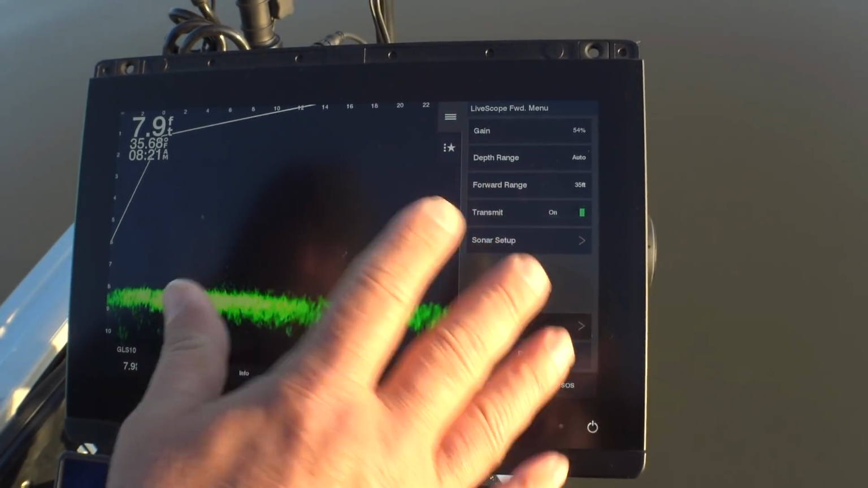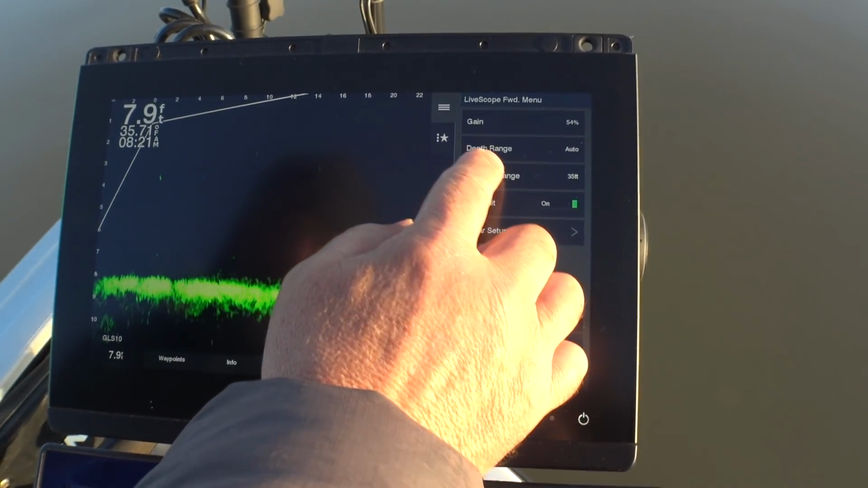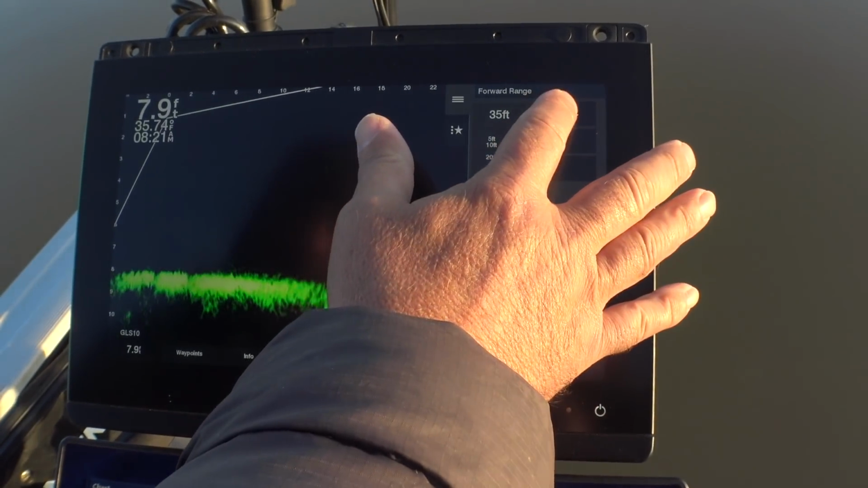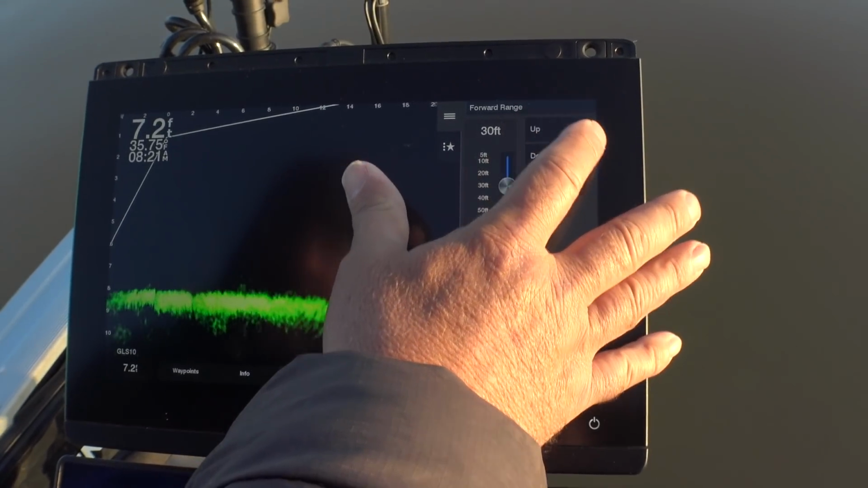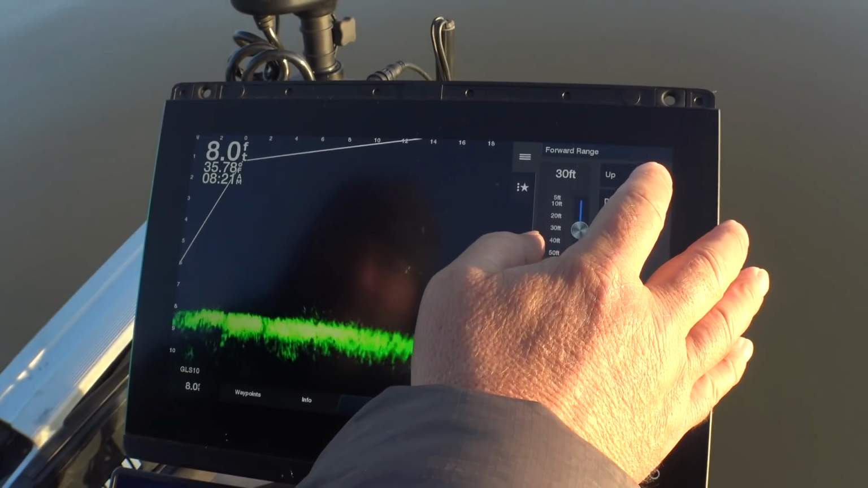As for the settings, I mess with my gain last. I run my forward range all the time on 30 foot. Forward range. Okay. Yep, my forward range on 30 foot.